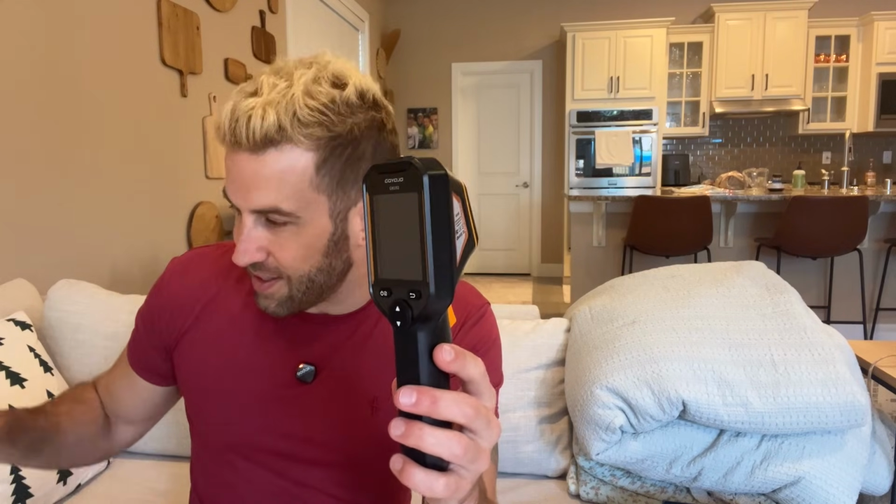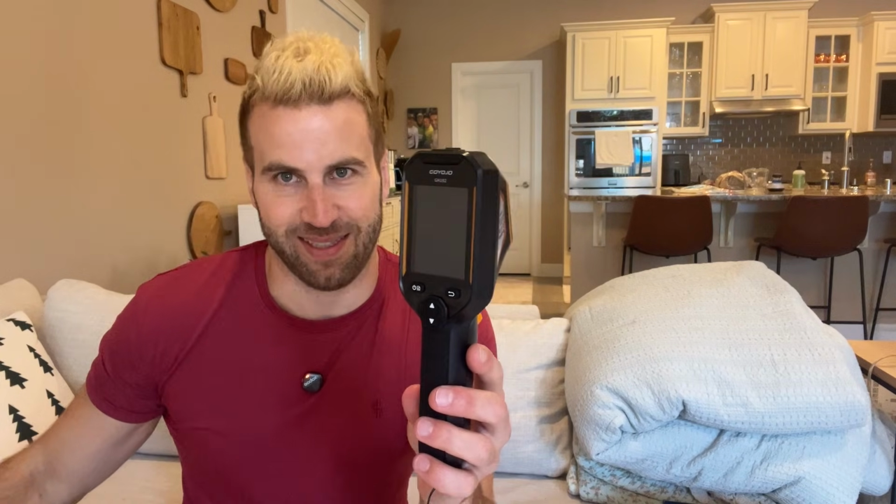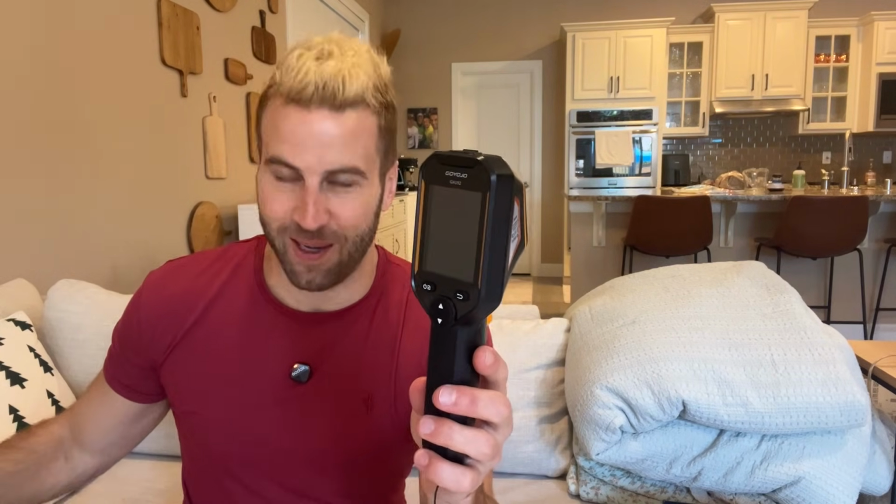The next point is the price point. That is insane. Anyone who knows anything about thermal imaging cameras knows that does not make sense. That should be way more. So that's insane. That's enough for a lot of people just to be like, okay, that's all I need to know. But I'm going to give you a run through of the product.